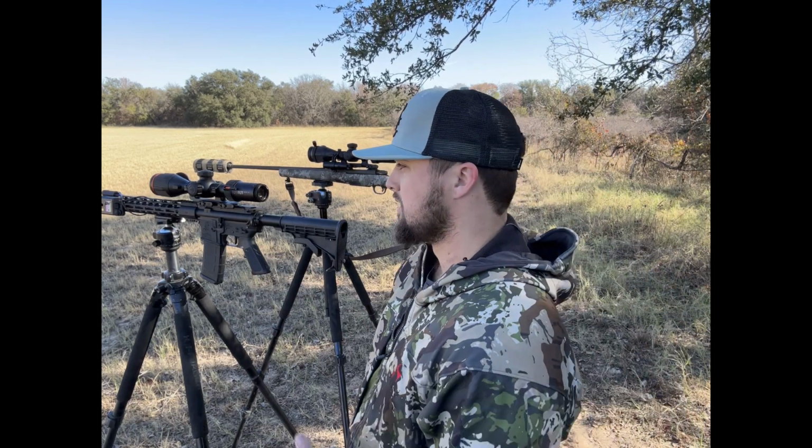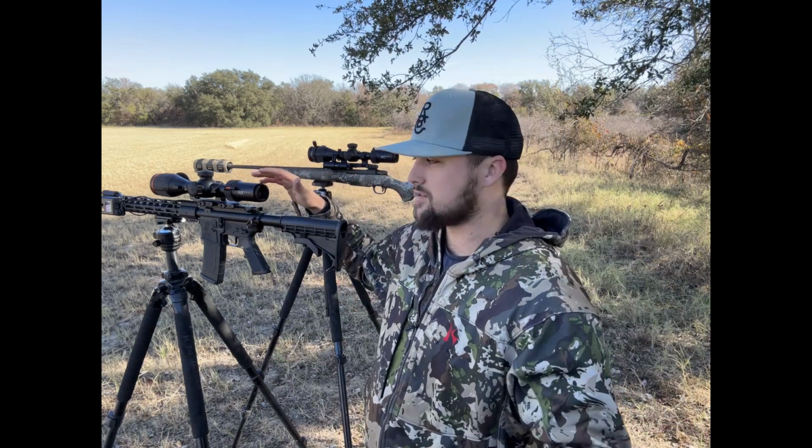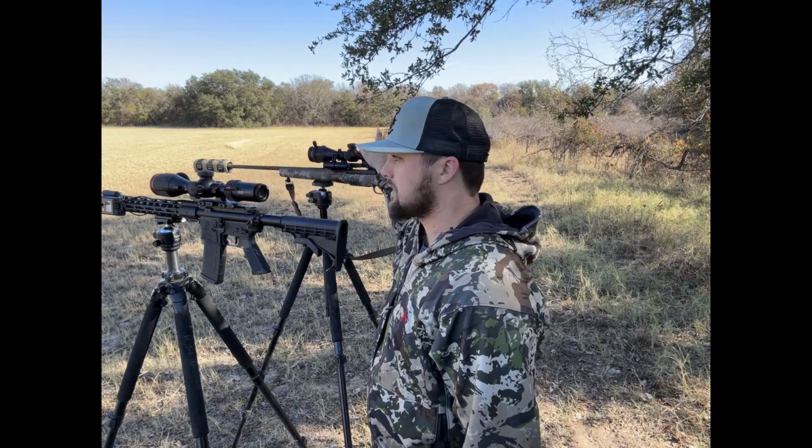They look very good. The Storm 3 is like $1,800, which is about how much the ATN Thor 4 1 by 1.25 by 5 power is. I would definitely pick the Storm 3 over that. But anyways, I'm going to get into it. I'm done talking. The L3 and the L6. I'm going to do a comparison, throw the iRay in after it,